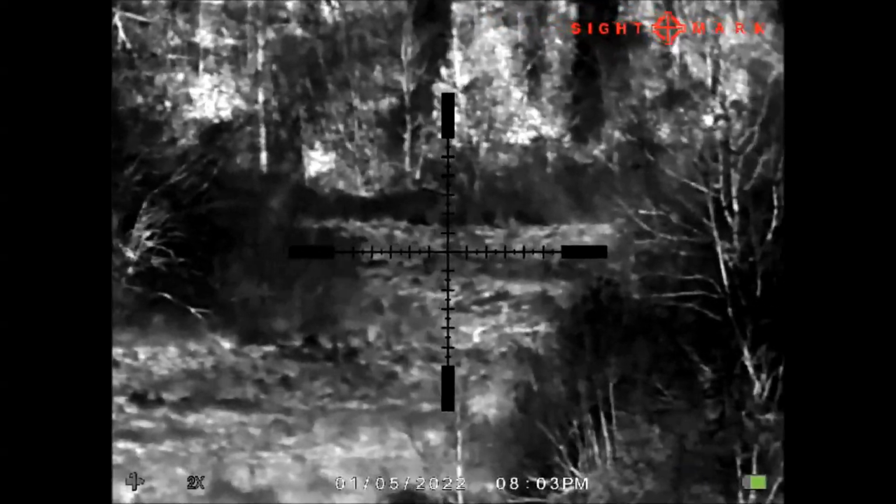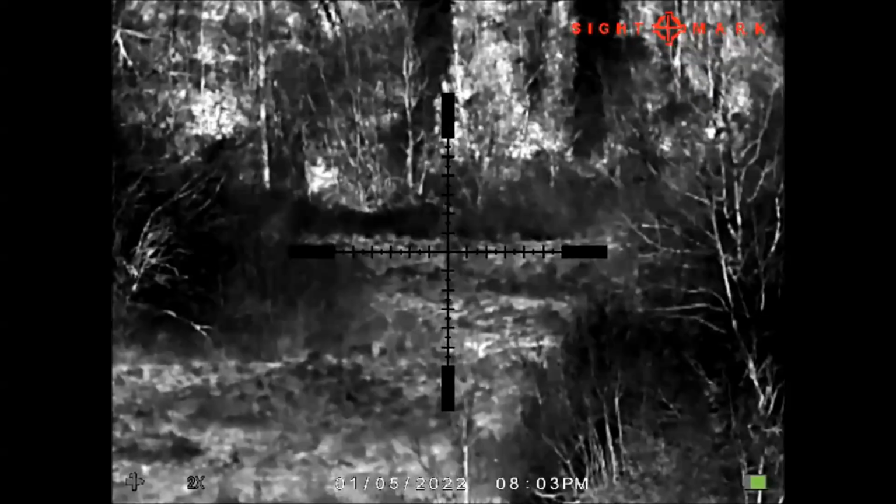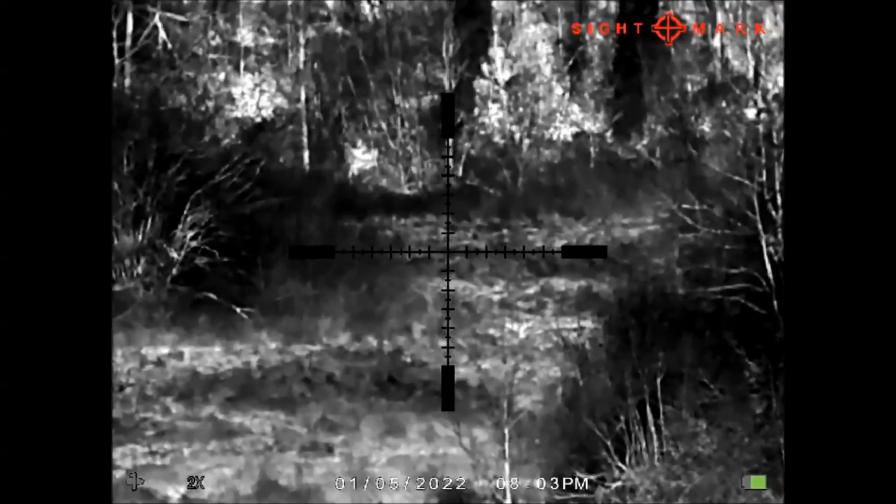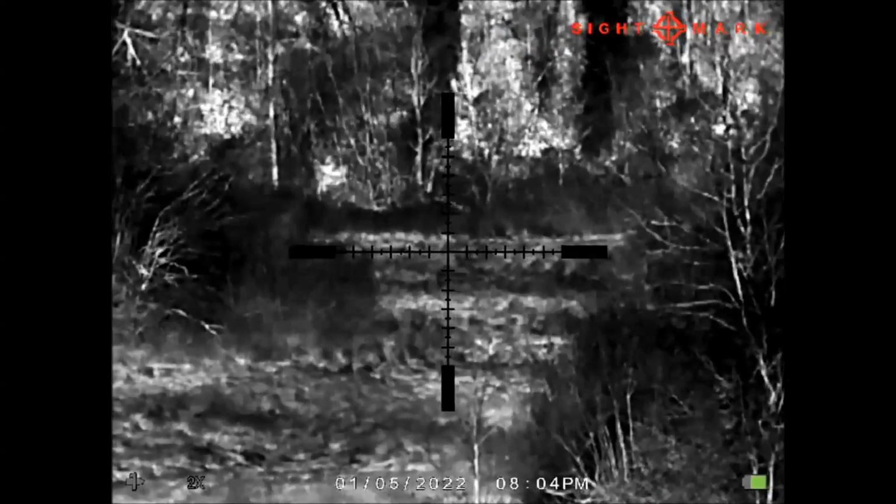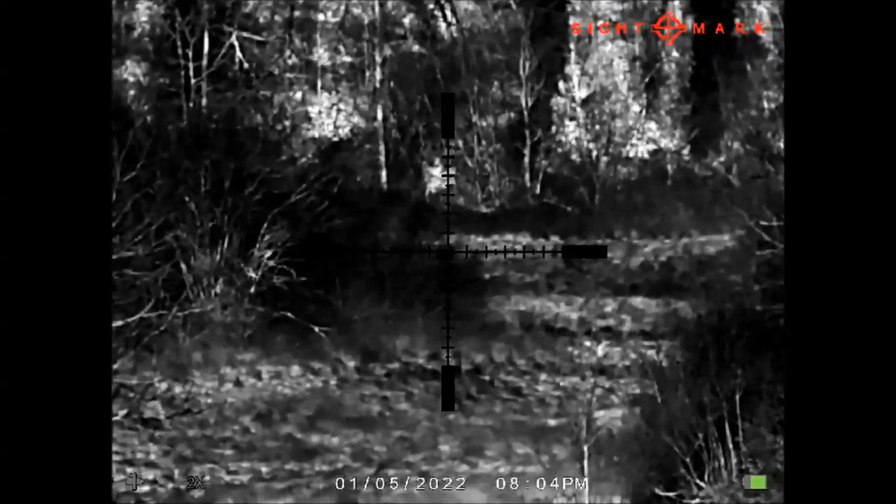Okay guys, this is a mil hash reticle in black color. This is a super classic reticle that we know very well. Okay, it's a very nice reticle, very complete.